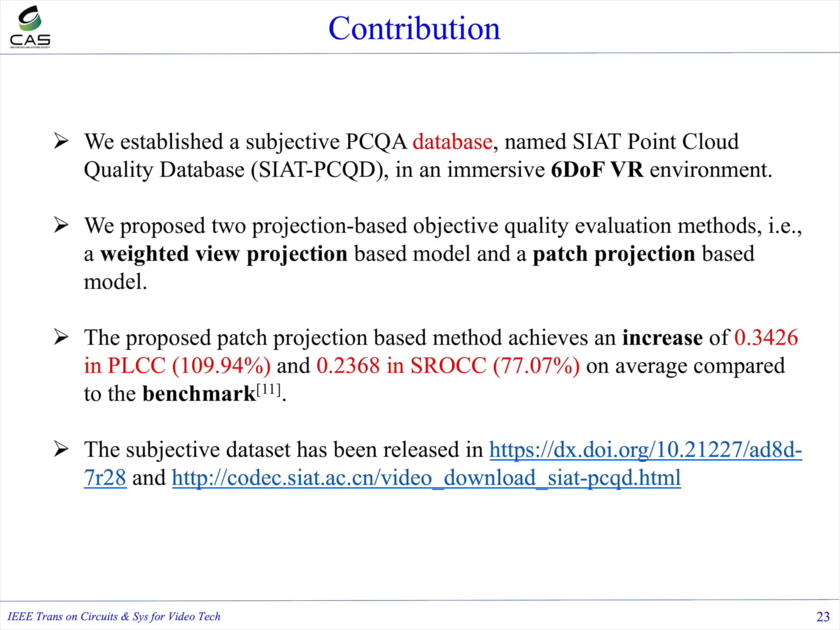For the conclusion, in this paper, we first established a subjective point cloud quality assessment database in an immersive 6DoF VR environment. Then we propose a weighted view projection-based model and a patch projection-based model. The patch projection-based model achieves an increase of 0.34 in PLCC and 0.23 in SROCC on average compared to the benchmark. The subjective database has been released in IEEE Dataport and our website.